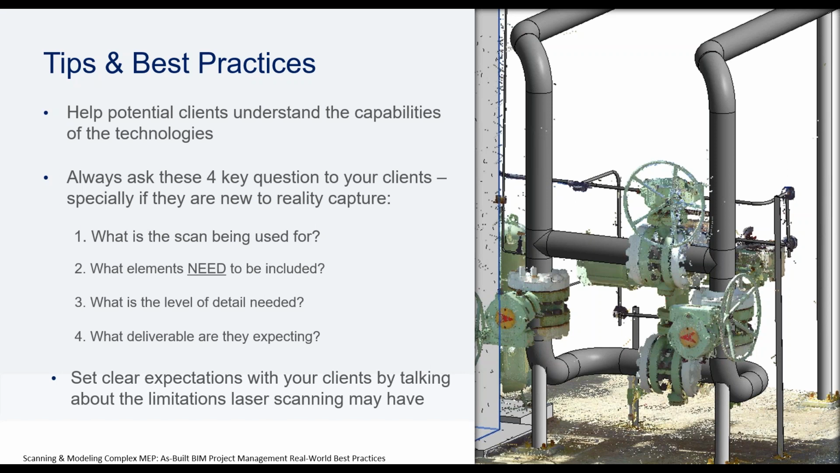And that is, what is the scan being used for? What are your intents? Is this a tenant improvement? Is this a remodel? Is this to document systems that have been installed? And what elements do you need to see? If it's just a space and you're looking for four walls and room, available real estate, or do you actually need to see down to the level of bolt patterns on flanges, and what you need to be included?